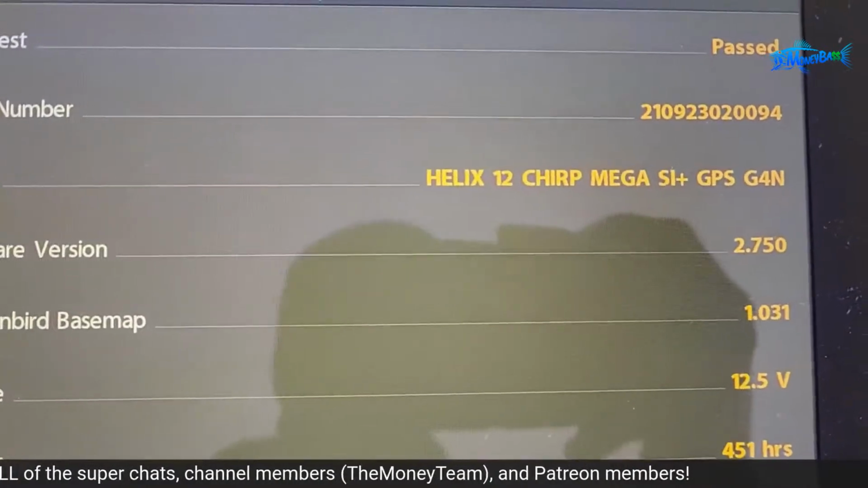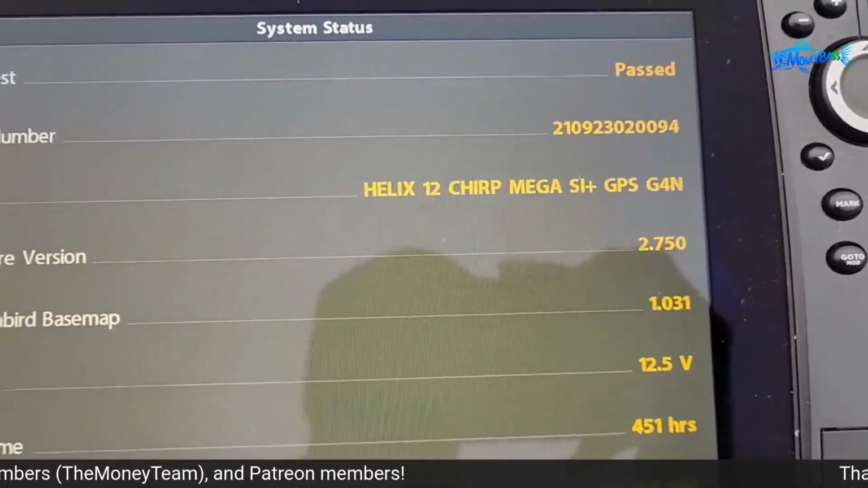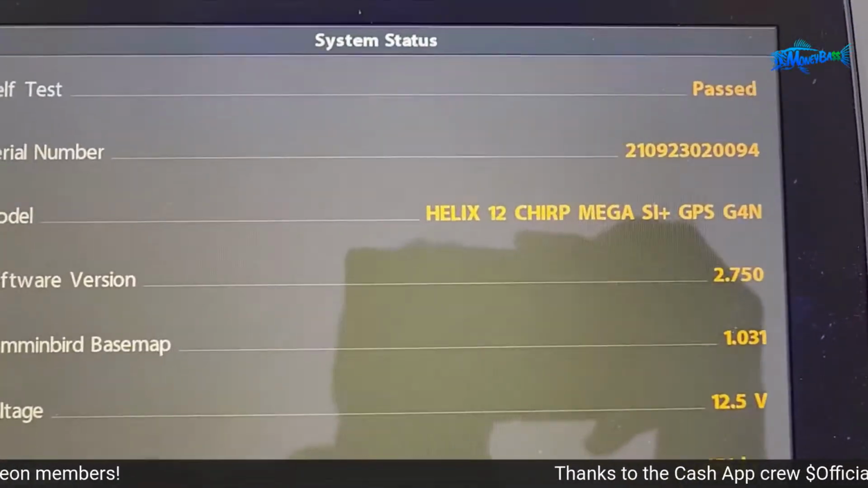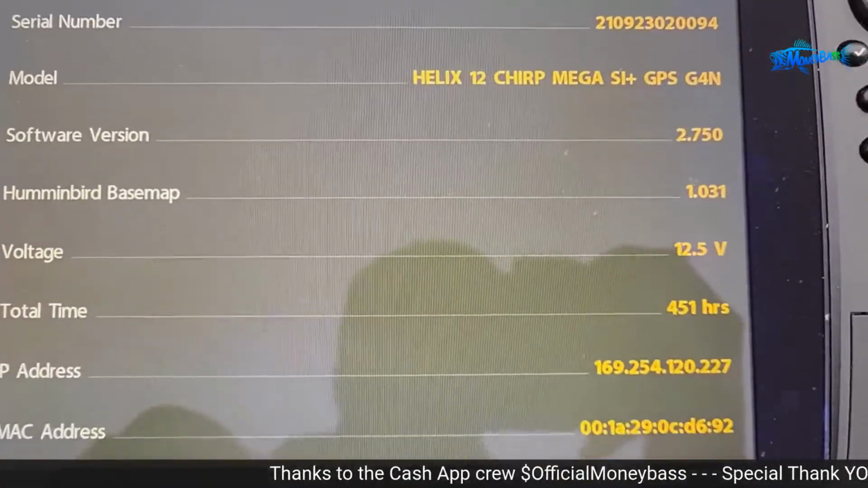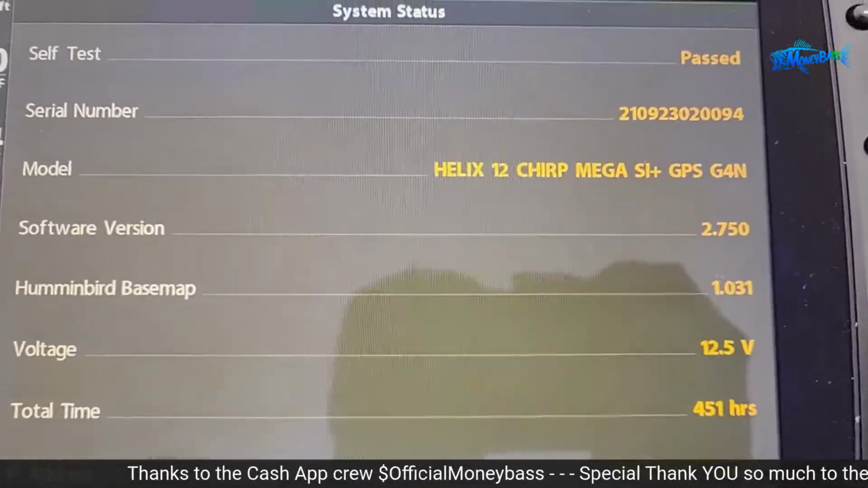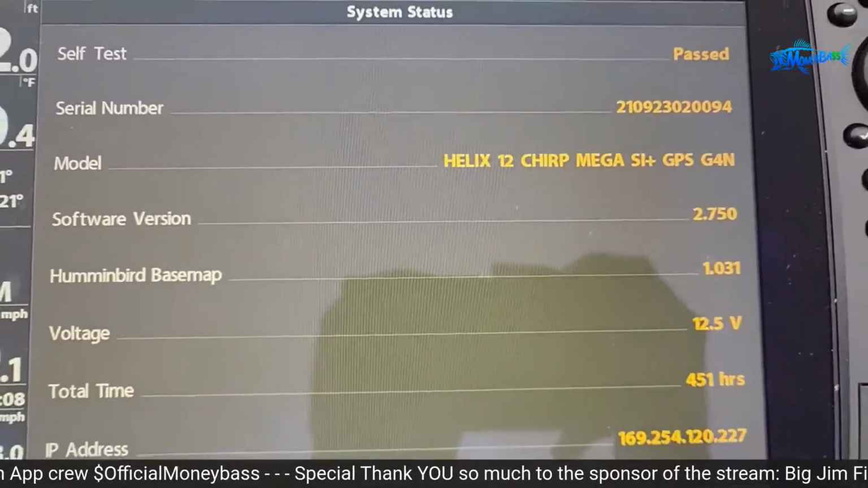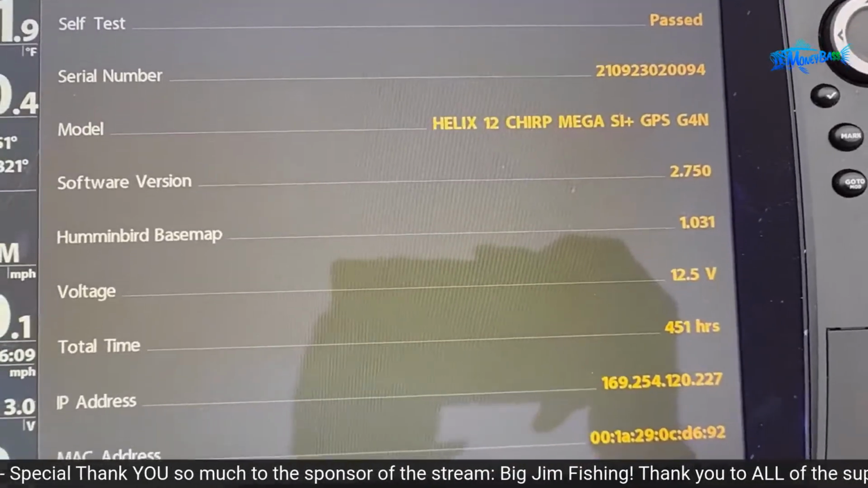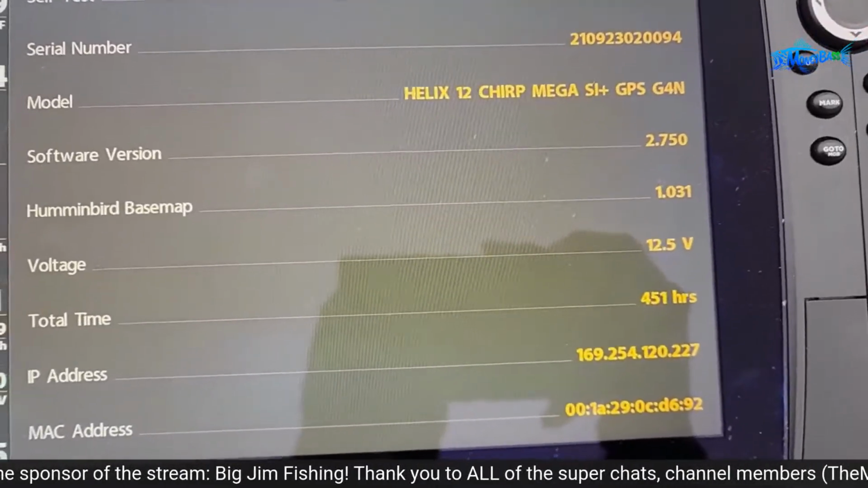system status window. That will show you right there, the current software version is 2.75. My base map is 1.031. And let's see if there's any other information on there. But really the main thing that we're looking at is you want to see that software version that you have on that graph. As you will see in the instructions, it says to use the latest software version for your unit, which is 2.76 for me.